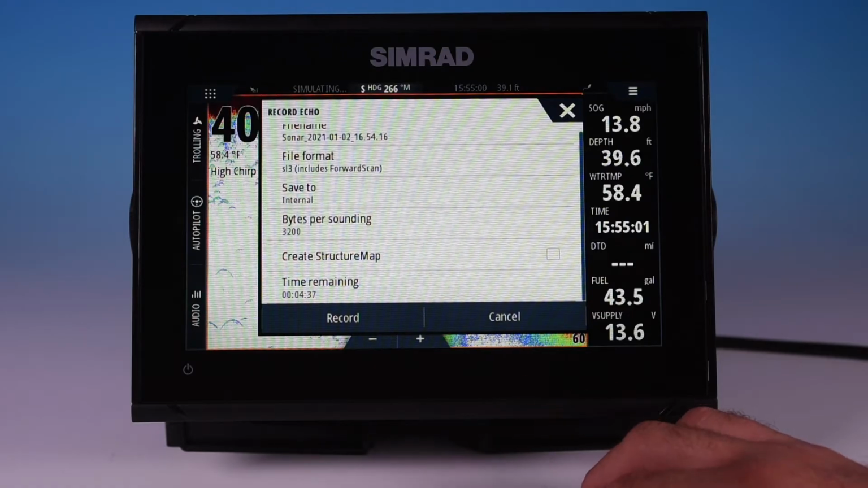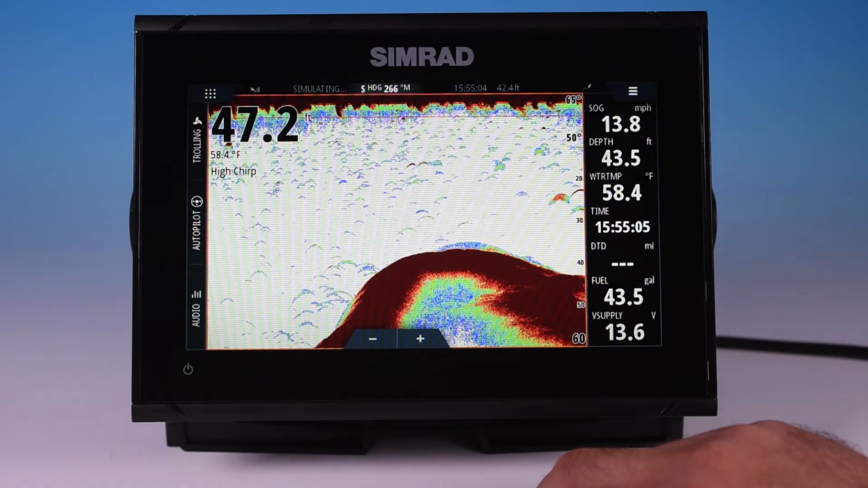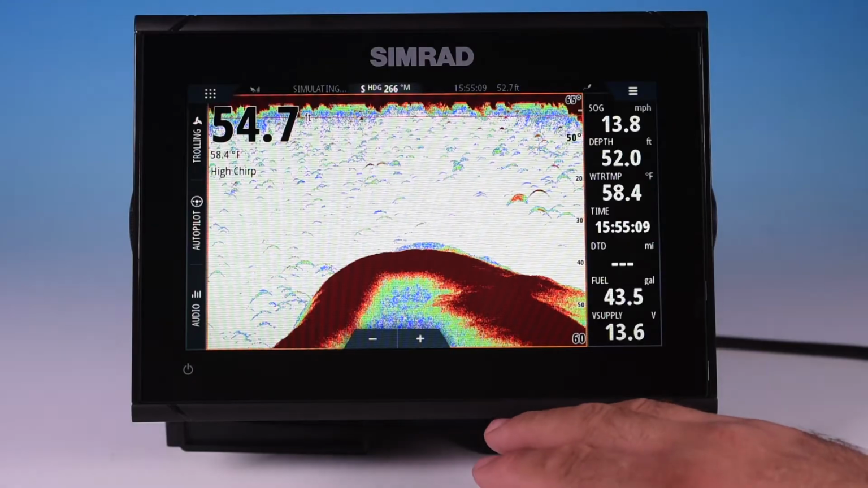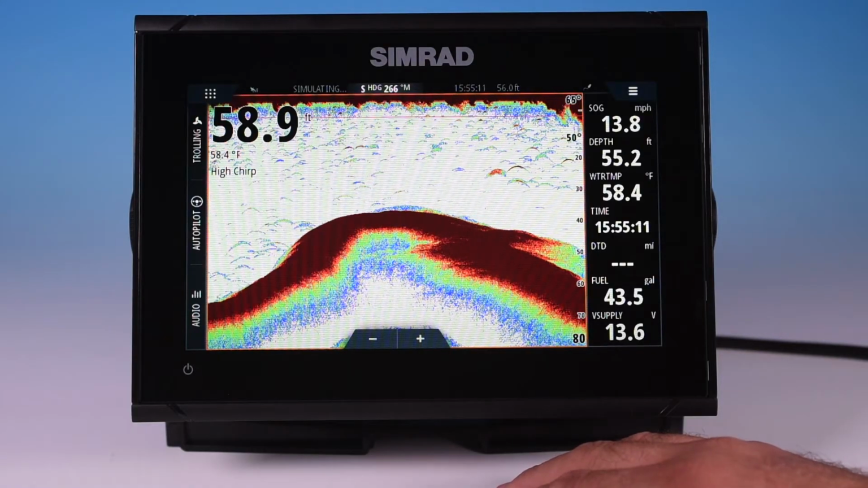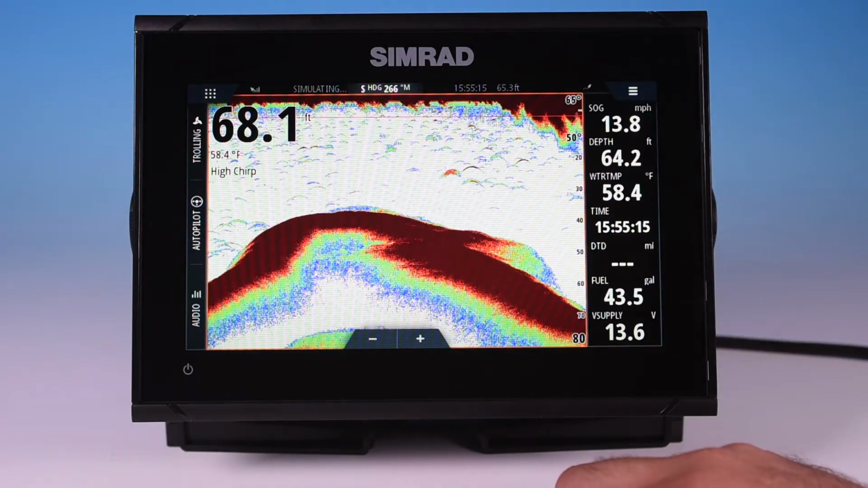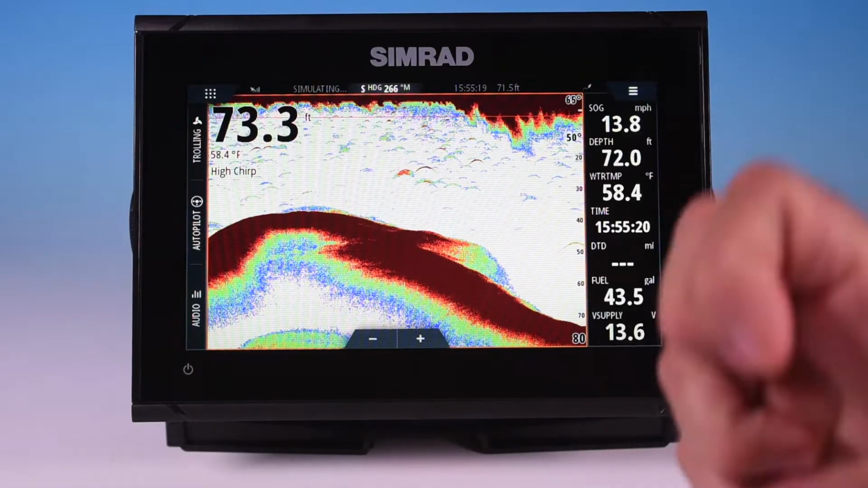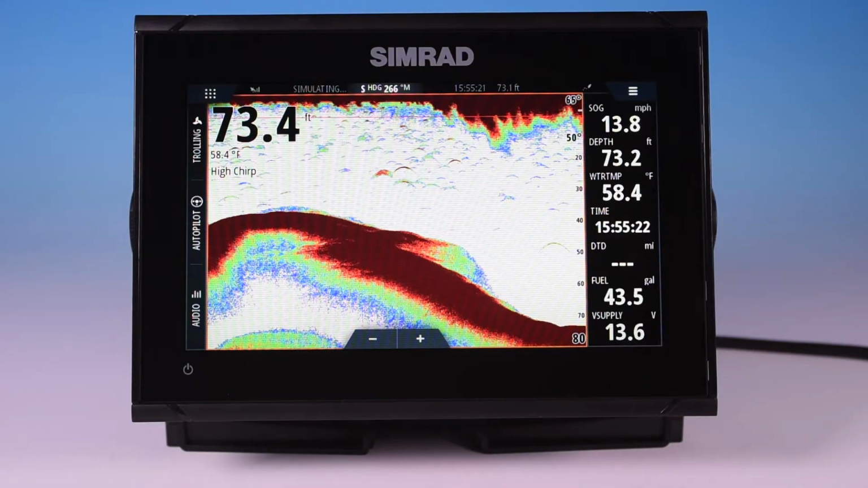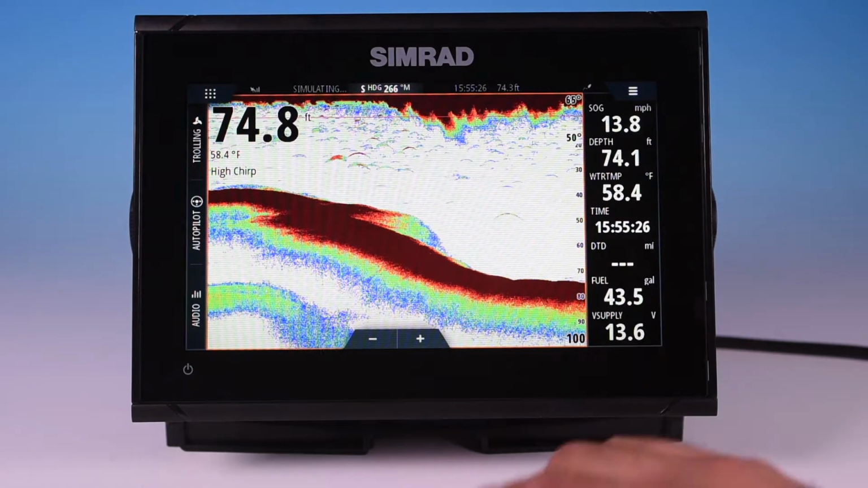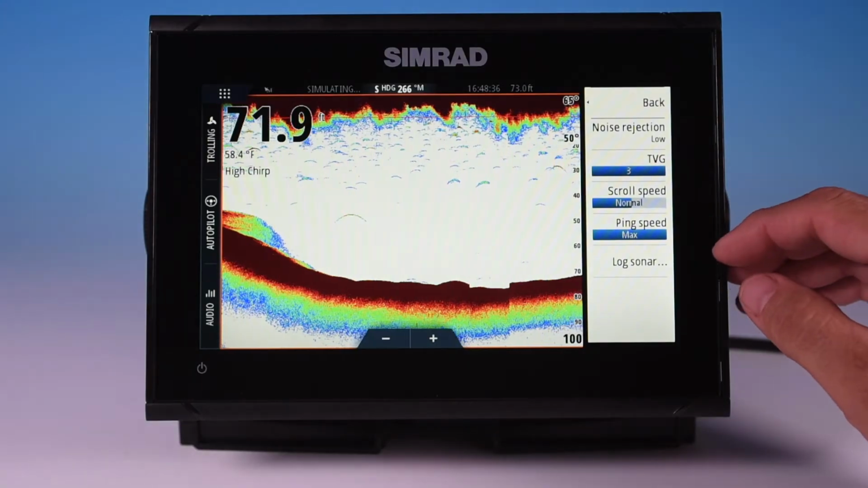Now, some of these recordings too, you can actually send them to the chart manufacturer, the charts that you're using, either C-MAP or Navionics. They each have their own crowdsourced charting capability, and what they do is they take the readings and the GPS positions from your recordings. They take all that data, crunch it together, and create really highly detailed crowdsourced cartography. So that's another option that's possible with these machines. Okay, so that's our log sonar.